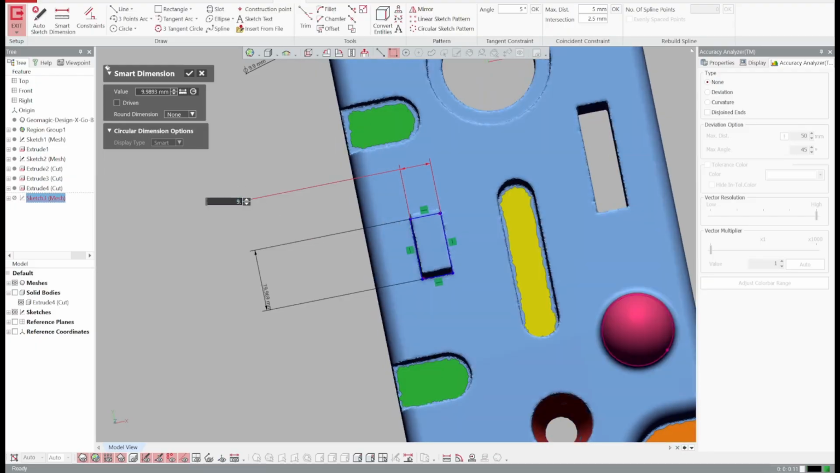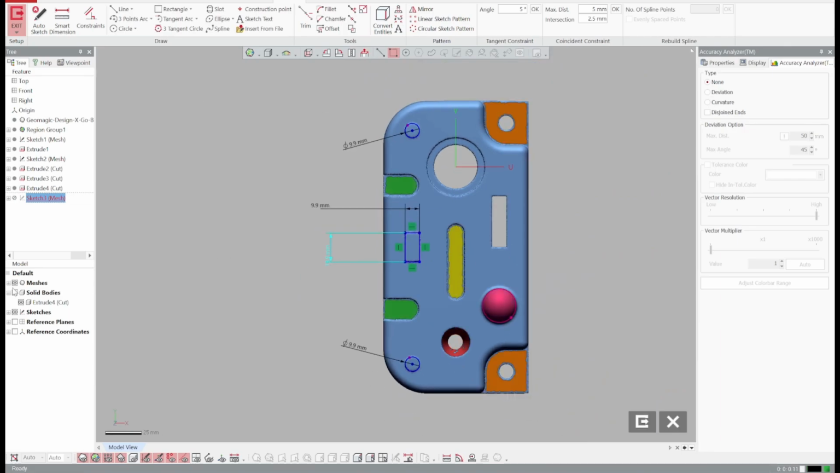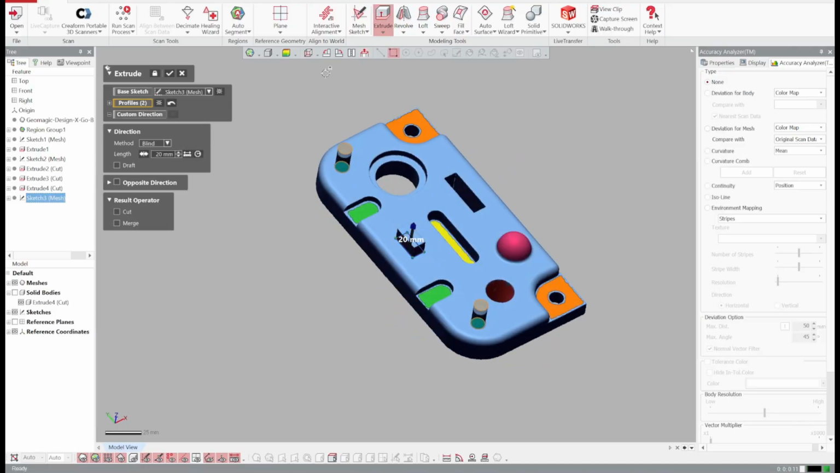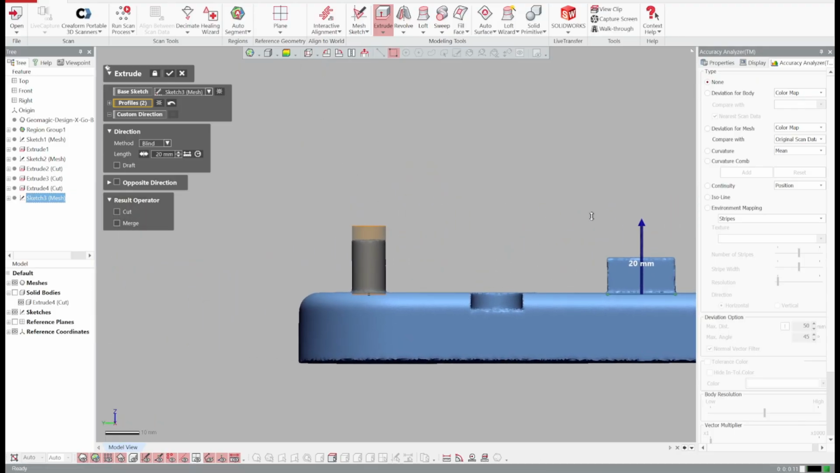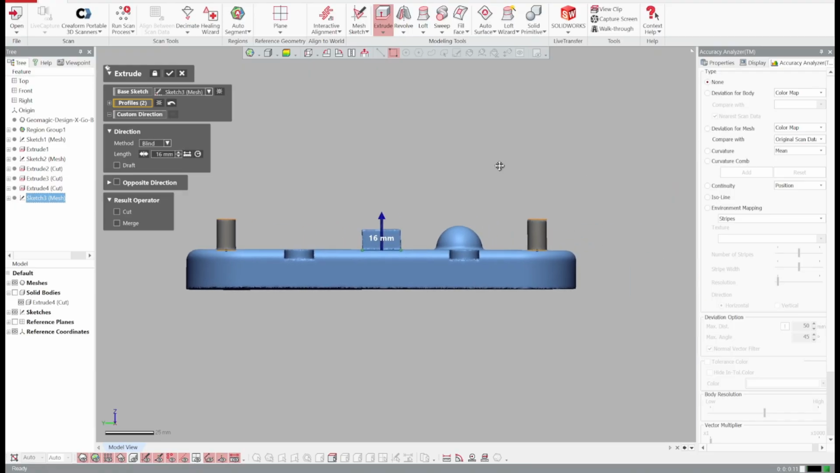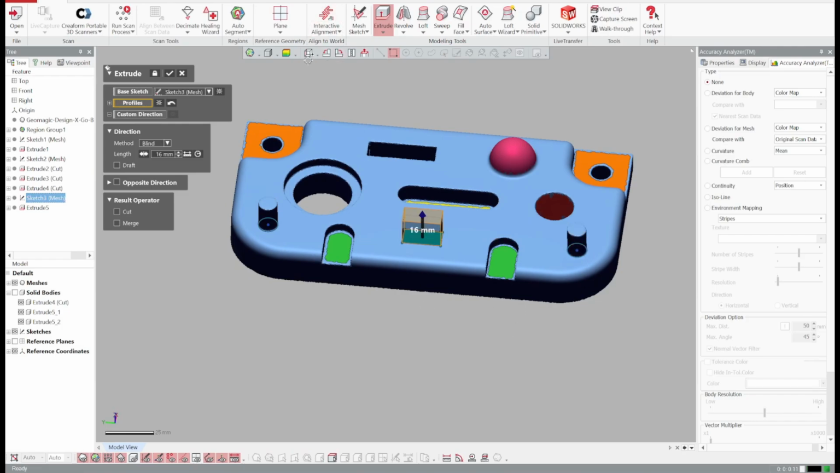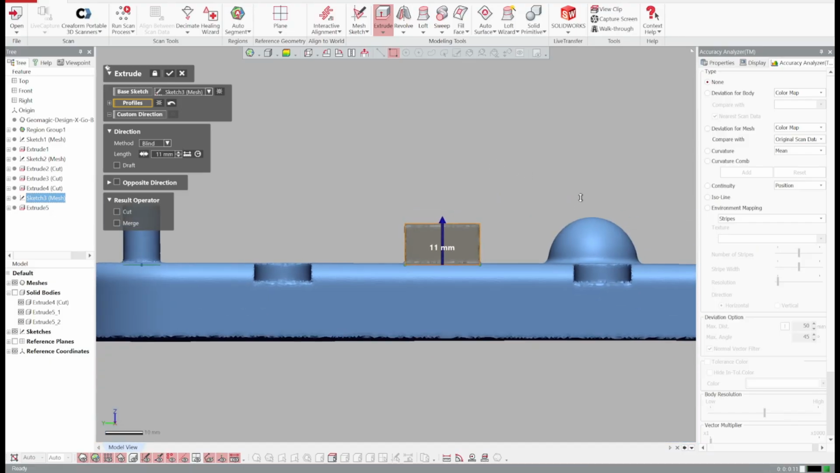Same for the square. I'll say that that's about 11.